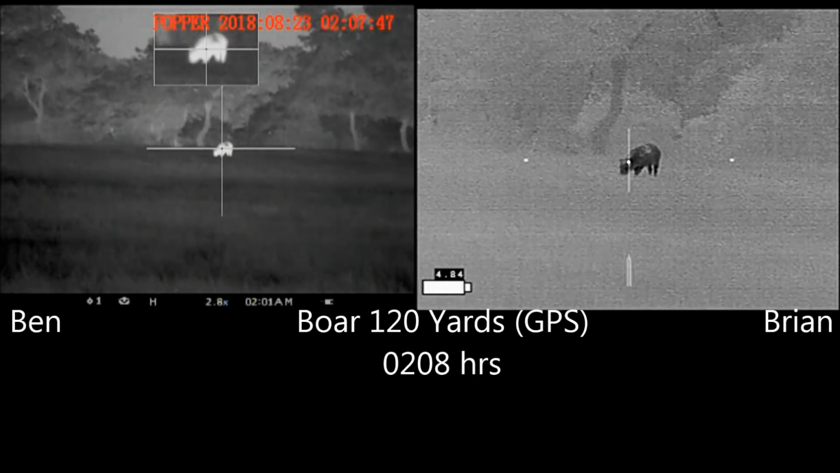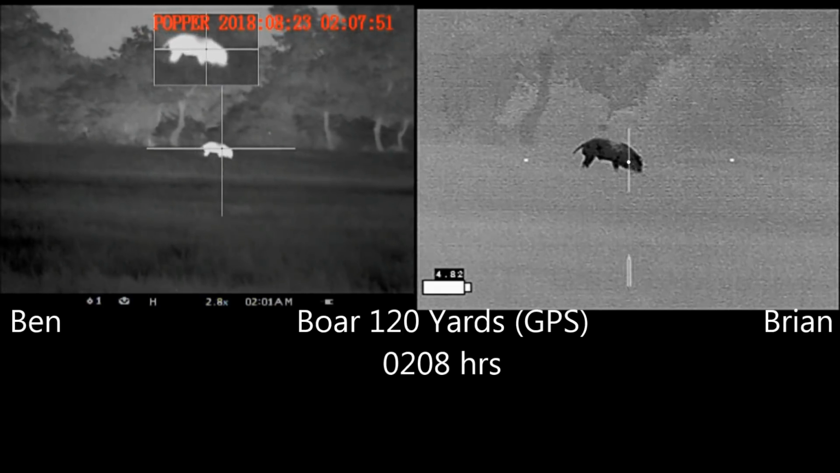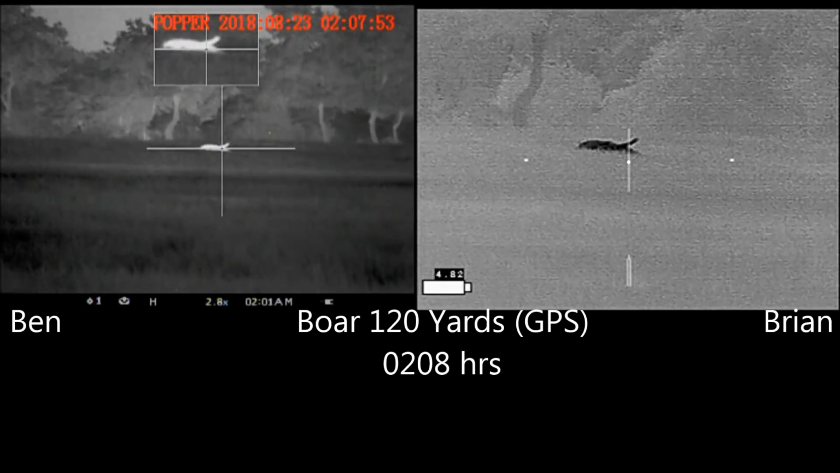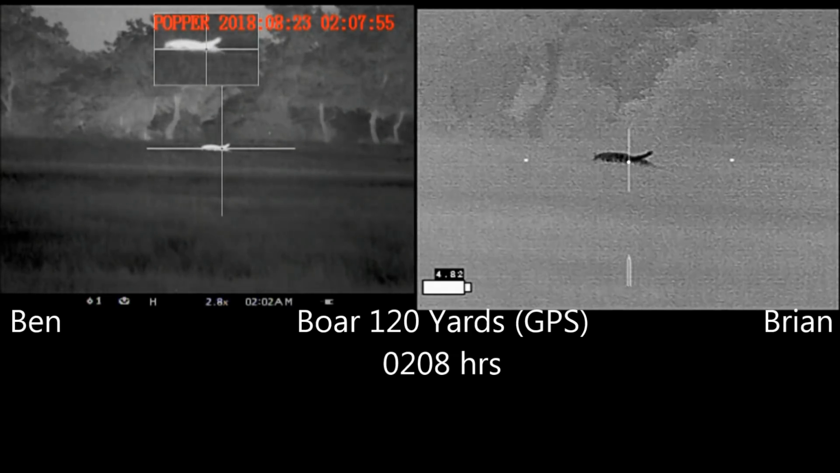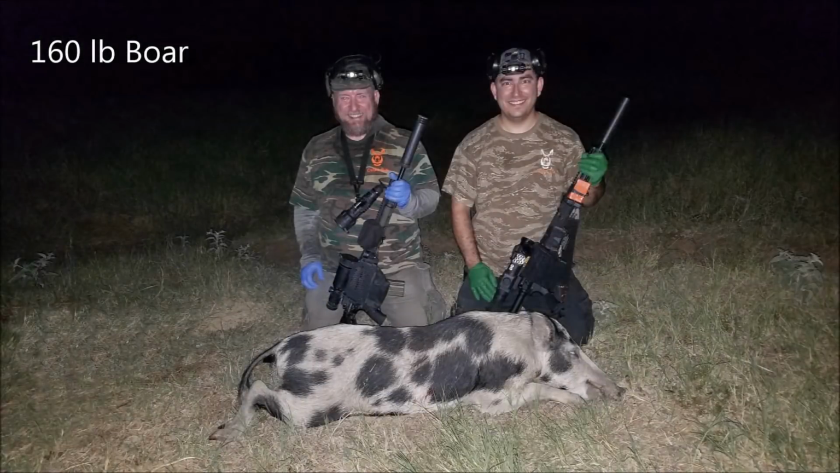Are you ready? Here we go. 3, 2, 1. And he went right down. And then this boar suffered what I call thermal shrinkage. That's where an animal looks like it's bigger than it really is when seen through thermal. And he turned out to be only 160 pounds. He may not have been a huge boar yet, but now he's never going to be one.